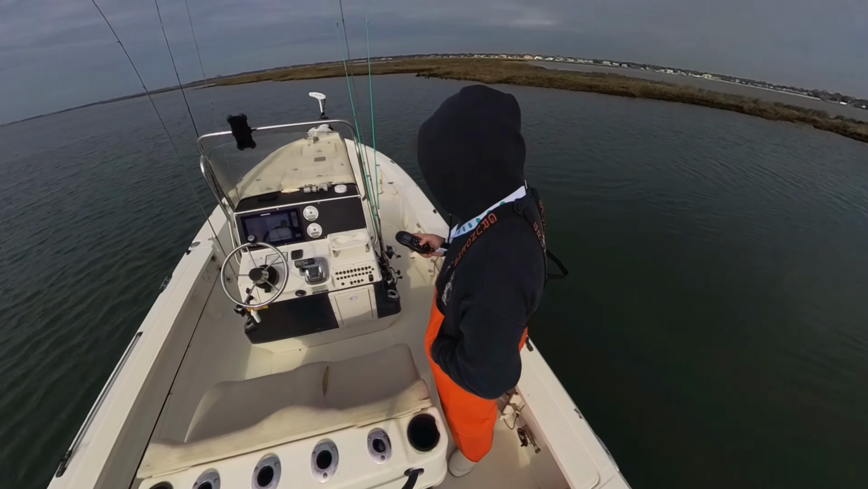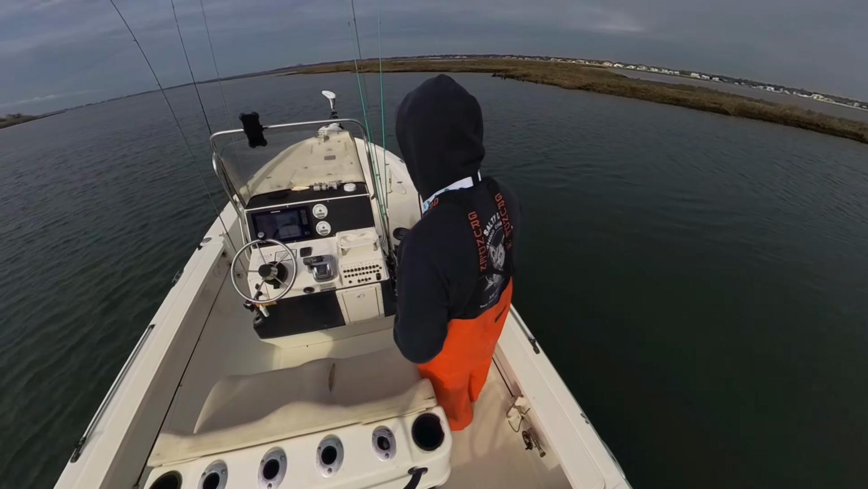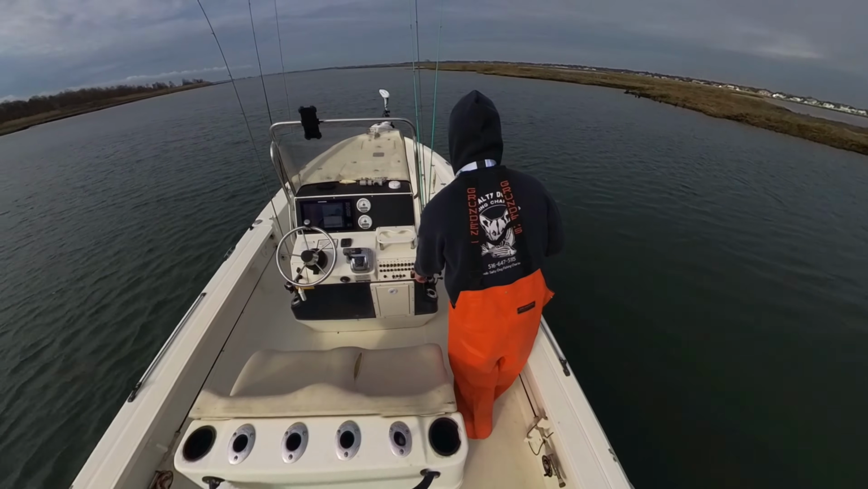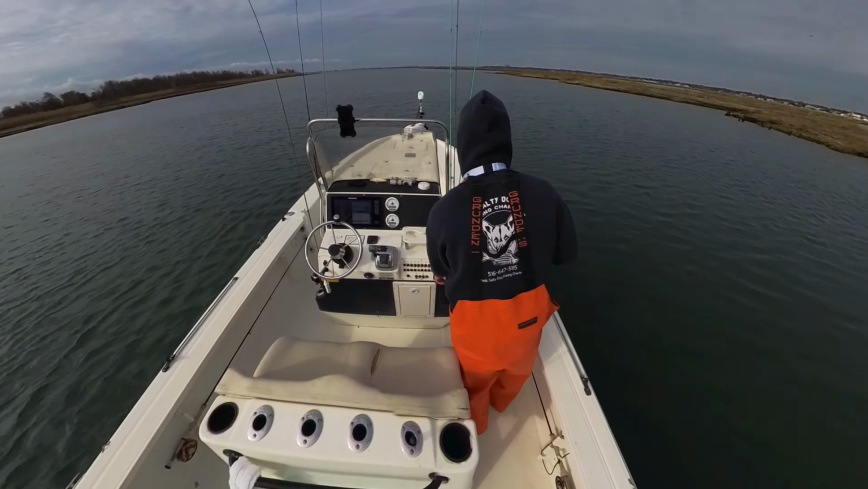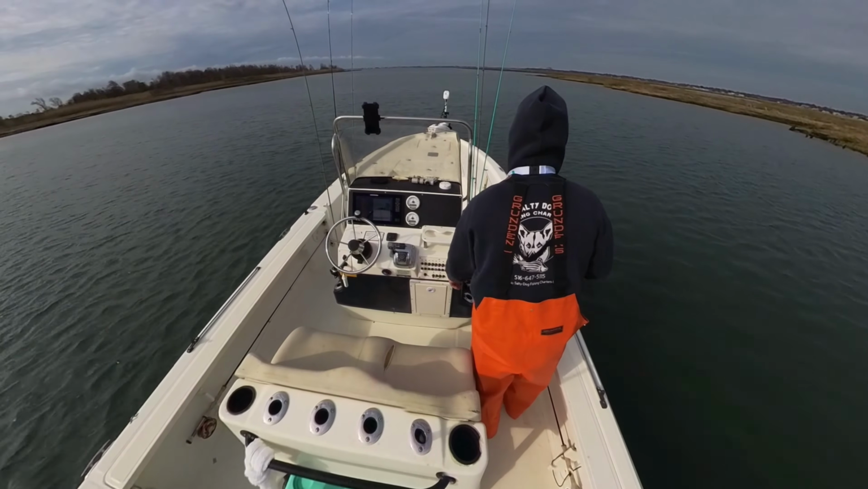You don't want to break anything. Now I'm going to start straightening it out. Lift up the power pole. Straighten this out to where we want to go. Power pole's up, and we're moving. Now I can increase the speed of the maneuvers around.